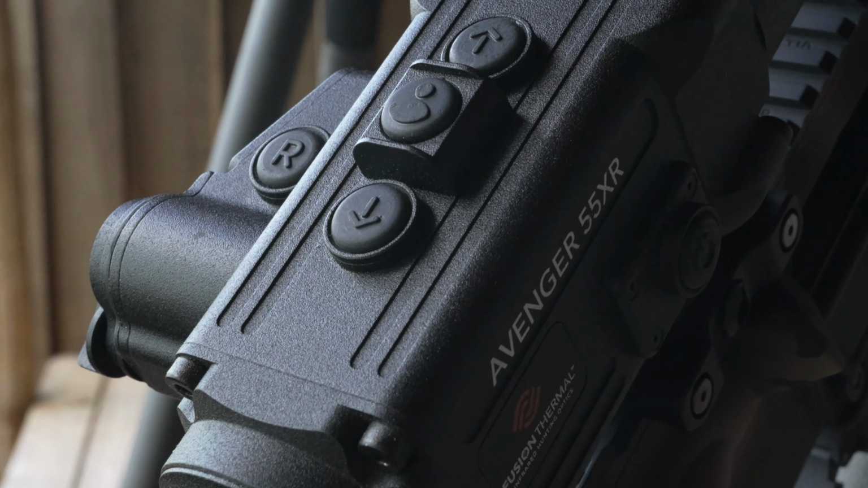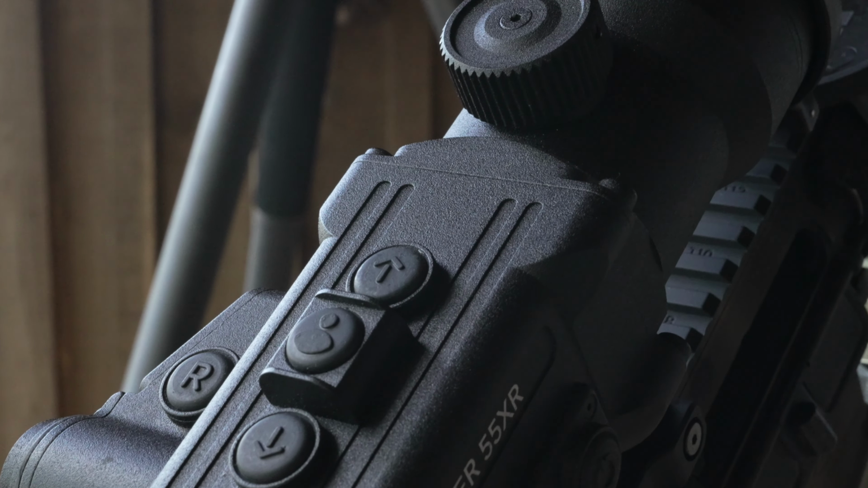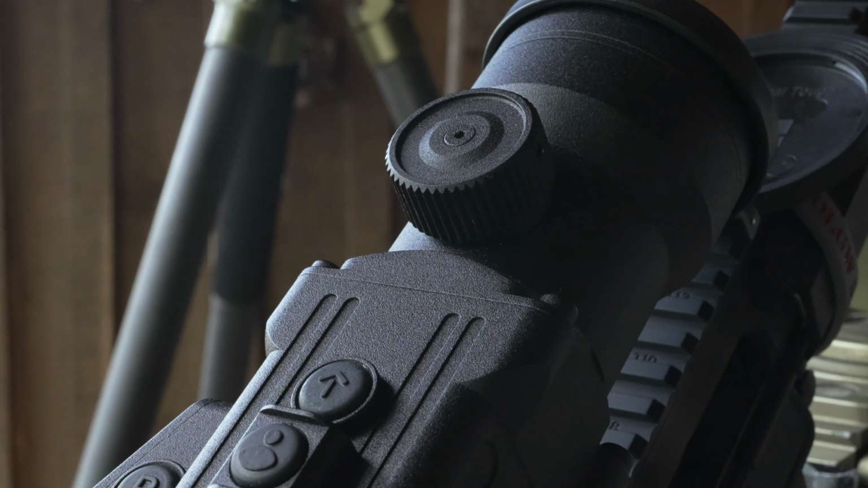So having it so simple, and the middle button was raised up, so you always had a good index point on knowing exactly where you were at. Also, it was very easy to focus with the top knob focus. Very easy, very incremental clicks, and I really didn't know anything about this thermal unit.